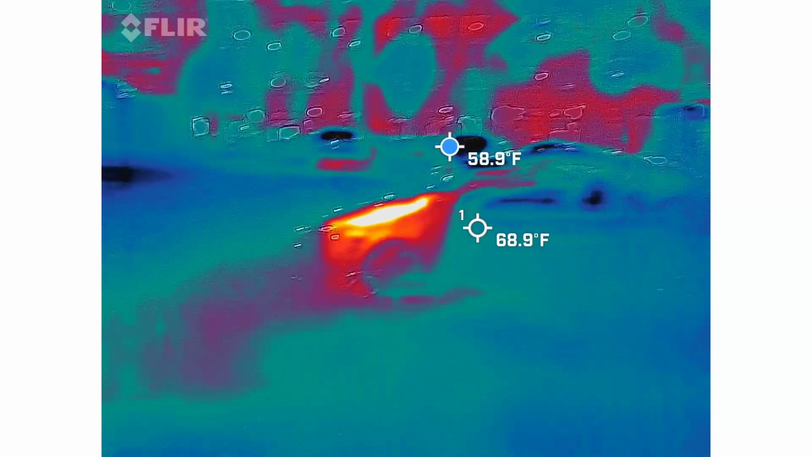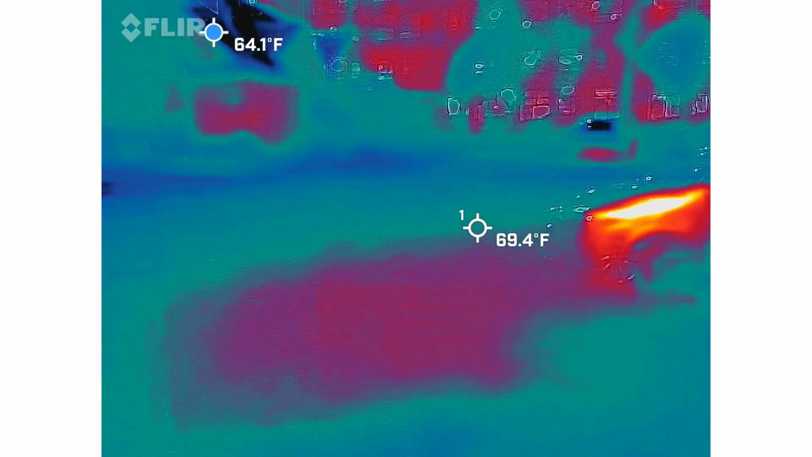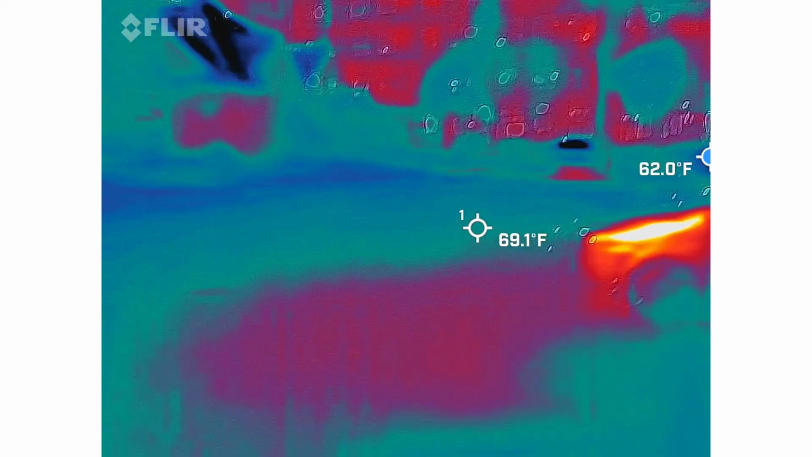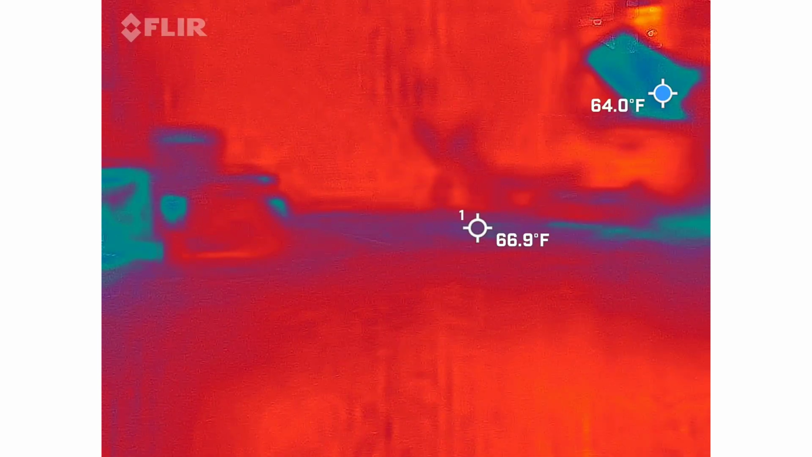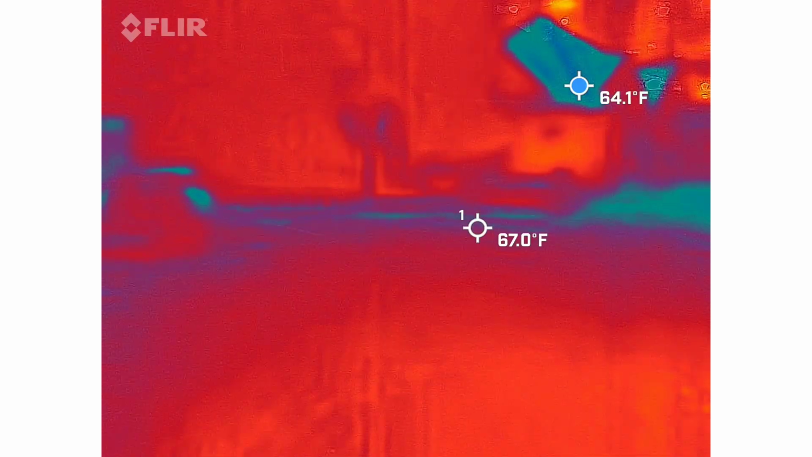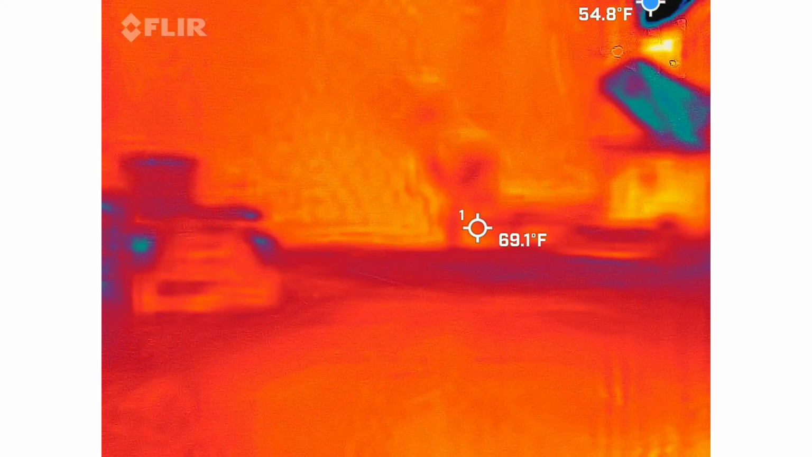We tried things with the thermal. We had to document, so let's see if we can get something out of that. We're going to know within like five minutes if we have something based on our figures. Let's see if we can capture it.